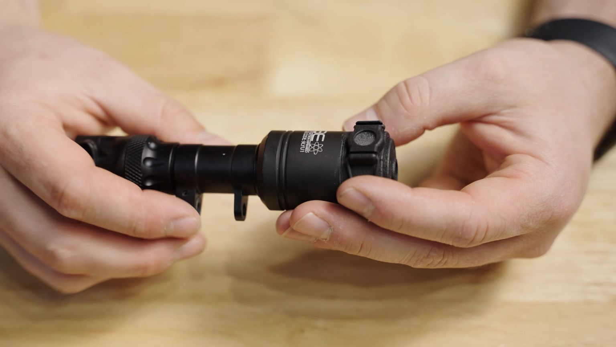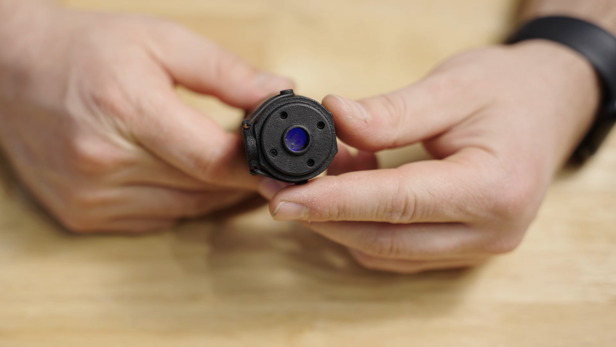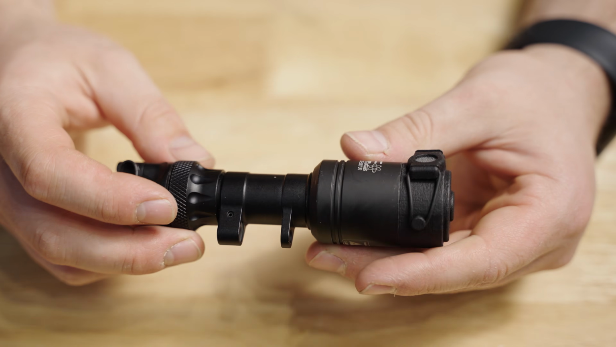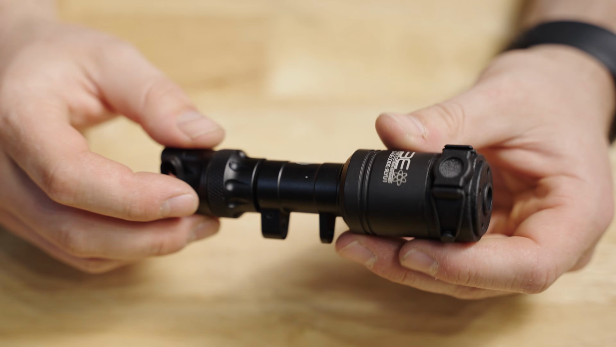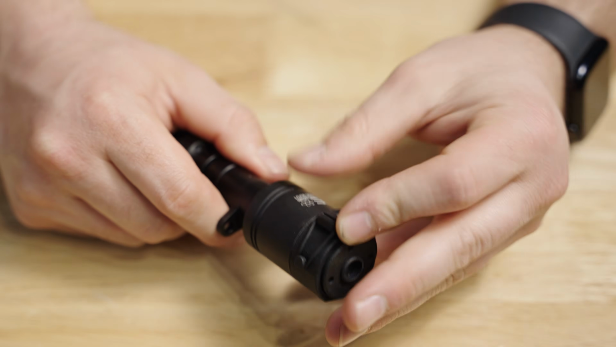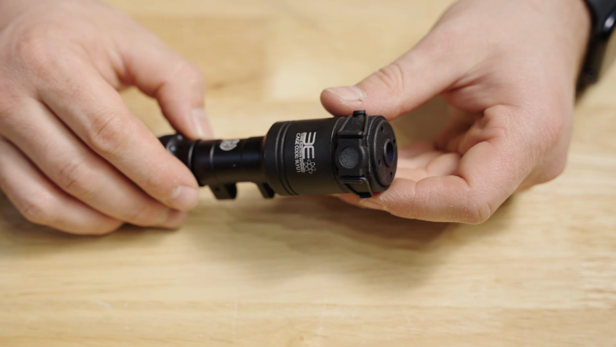Very similar to the BE Meyers is going to be the 3EIR Vulcan. So this is another V-cell based illuminator that is standalone. It can work on both a single CR123 or a dual CR123 Surefire housing, or Surefire body. It also has a diffuser that can just switch over it. Very compact, very powerful, and another very useful illumination tool.